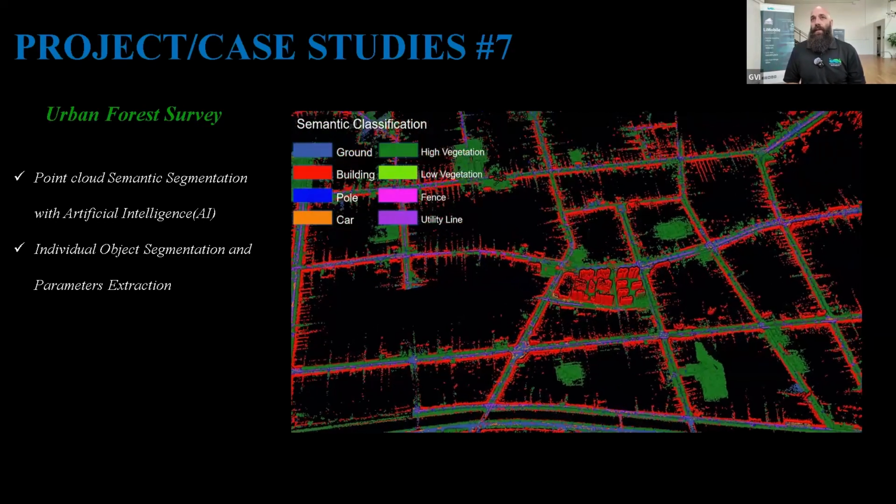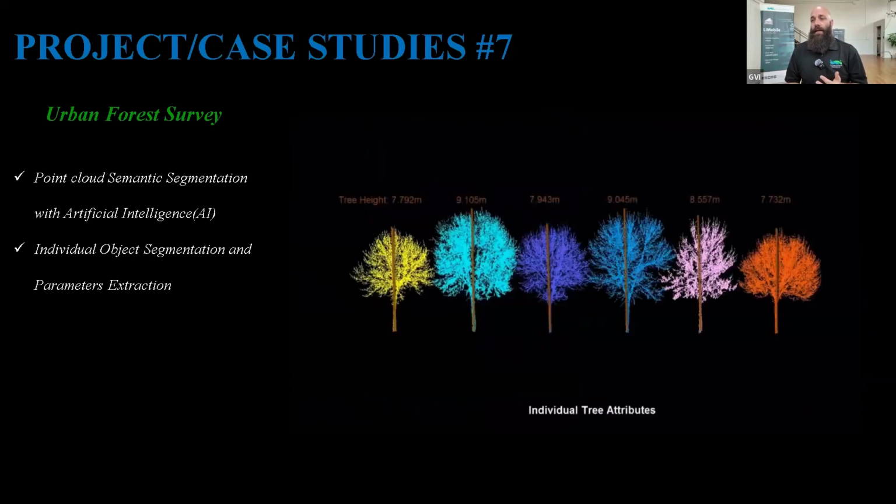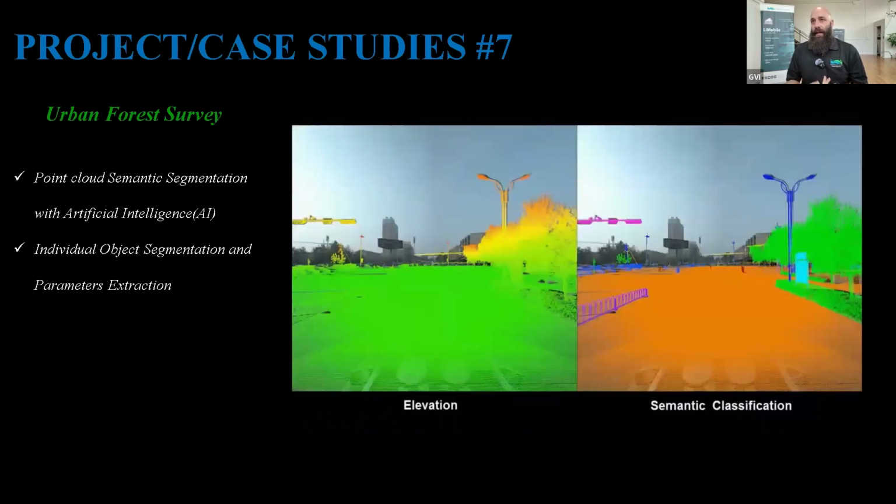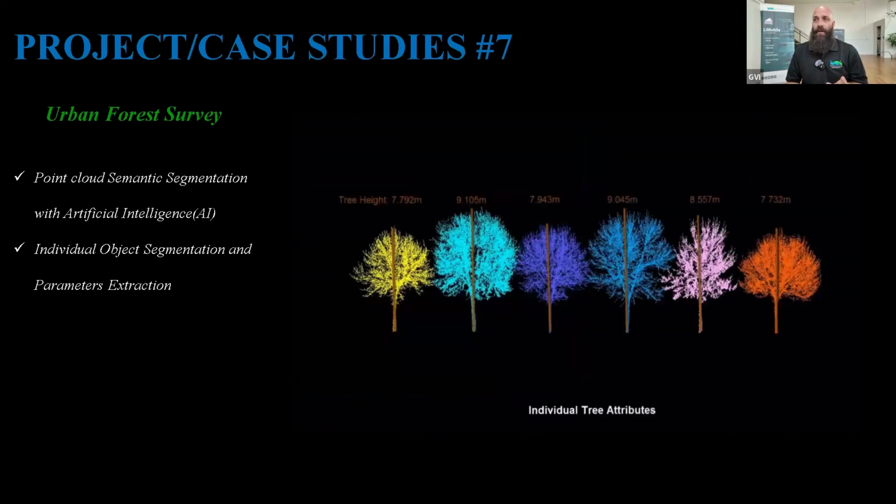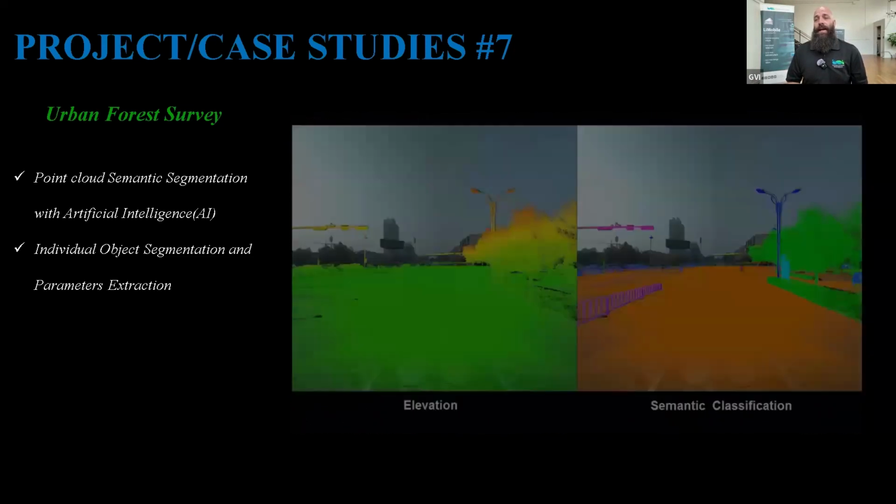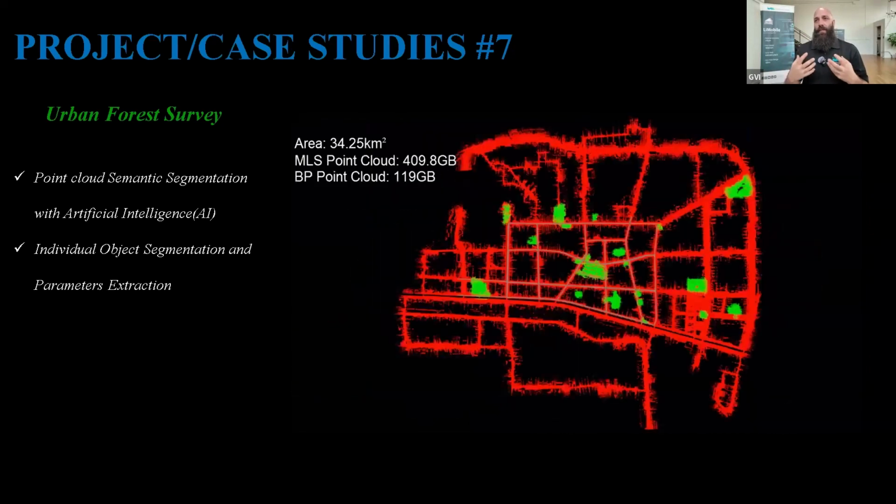This one is a highlight of an urban forest survey. It was a massive data set, I think over 409 gigabytes. We did individual tree segmentation of the entirety and gave biomass of the entirety. There was also backpack data within there, as well as poles, fences, power lines, static individuals, and dynamic individuals, both people and cars, plus individual object segmentation, as mentioned, with the trees, poles and fences, and then overall parameter extractions, such as semantic classification, getting a total encompassing picture of a city.